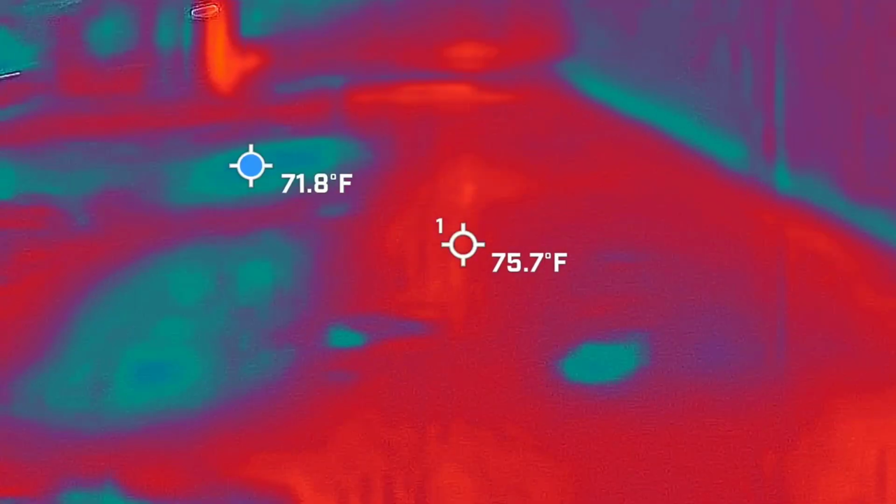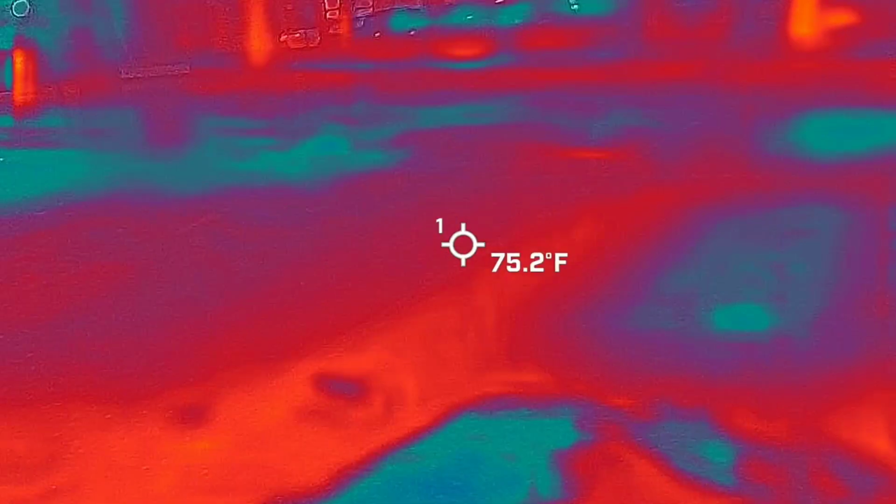Catching a lot of leaves, I'm sure. A lot of leaves are so much cooler than the asphalt. I was just looking at that because it looked weird to me. Oh, right there.